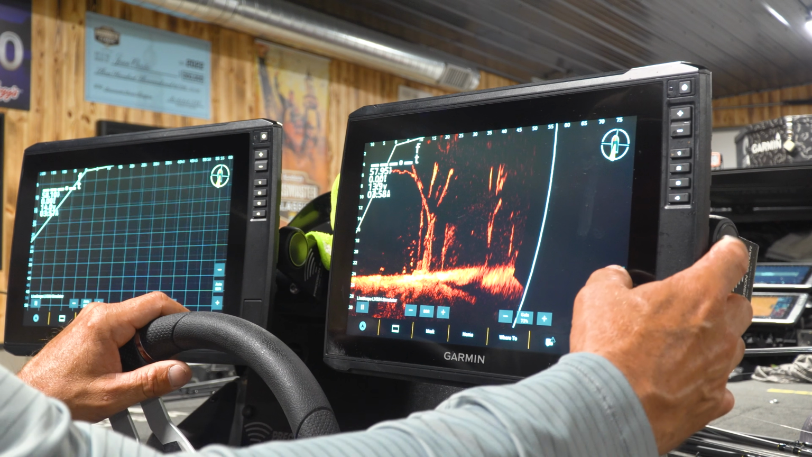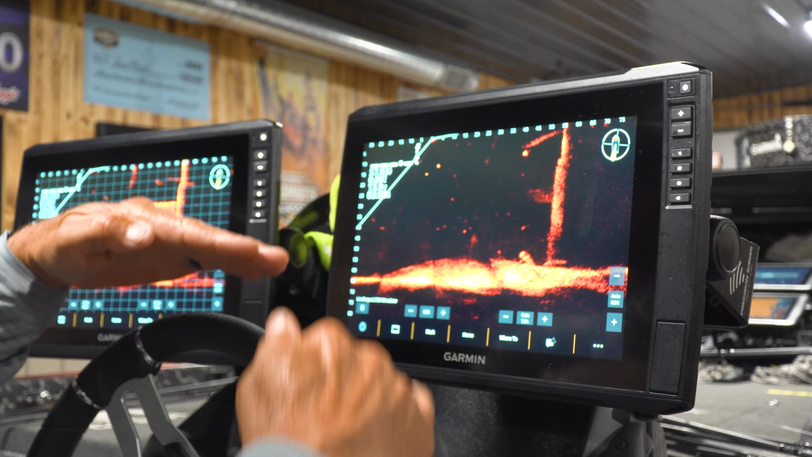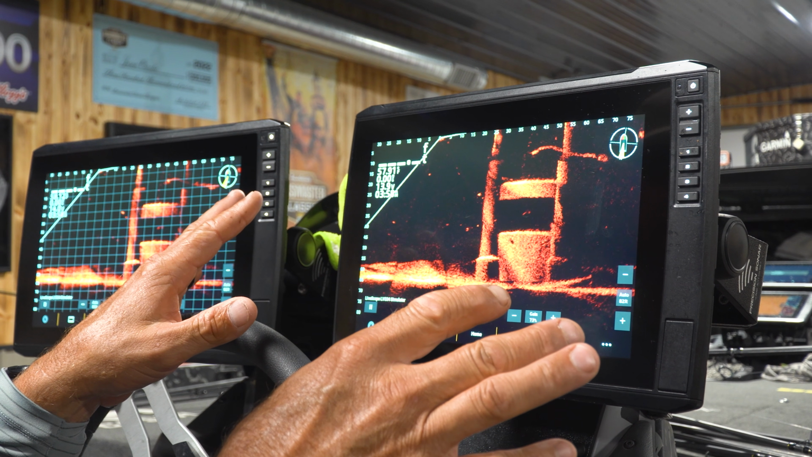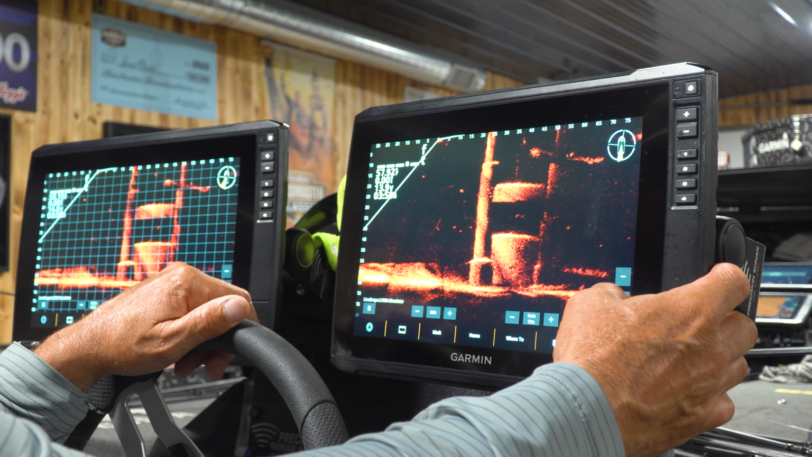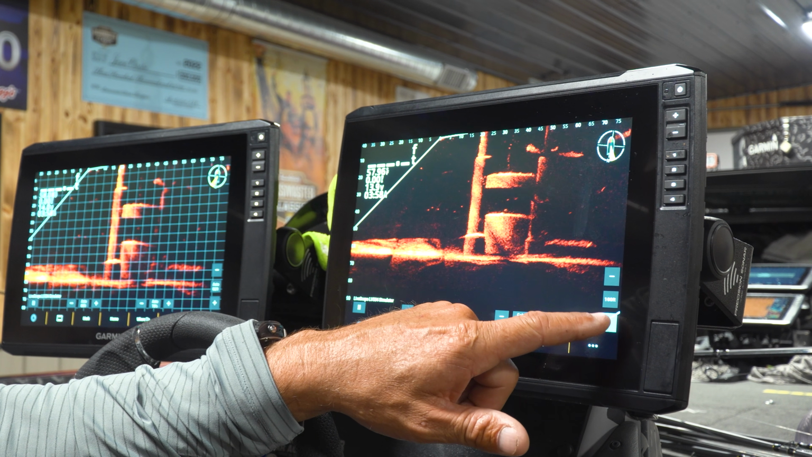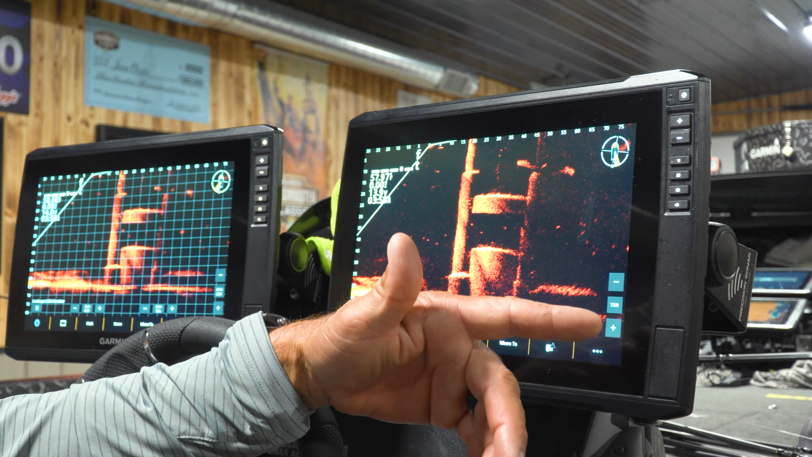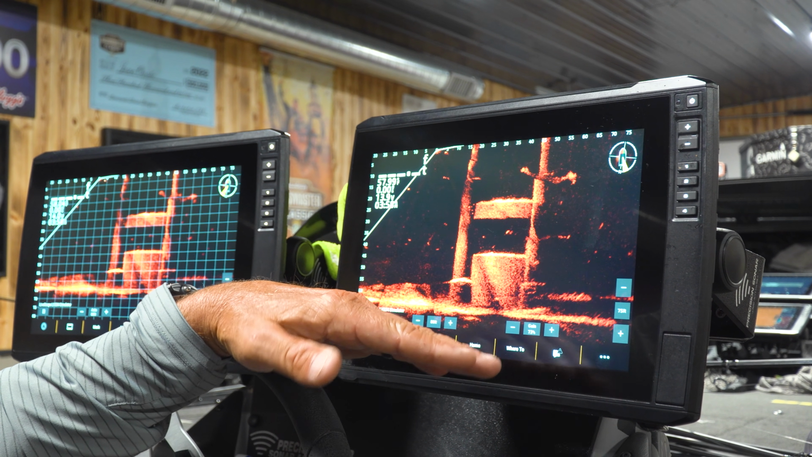As far as the depth, you can see it's on auto, and you can see it switching back and forth. That's the last thing that I want it to do whenever I'm looking at a fish, is for it to switch. So I go in and change that to whatever depth you're fishing. You always want to keep it 10 or 15 feet above what you're fishing. That way you get a good reading of the bottom.